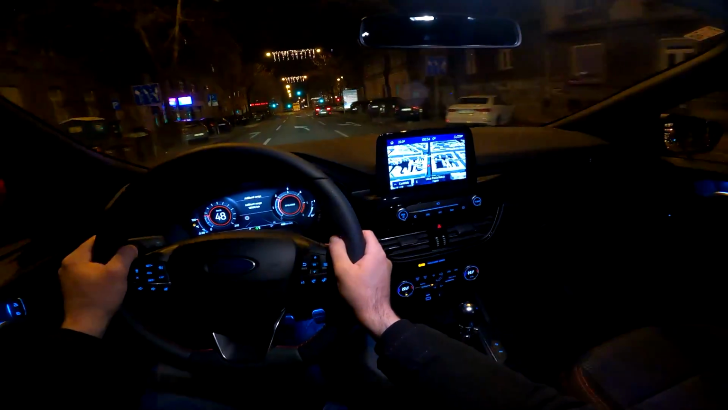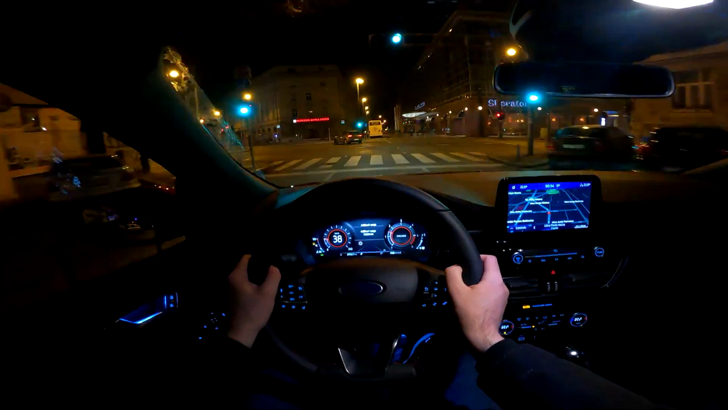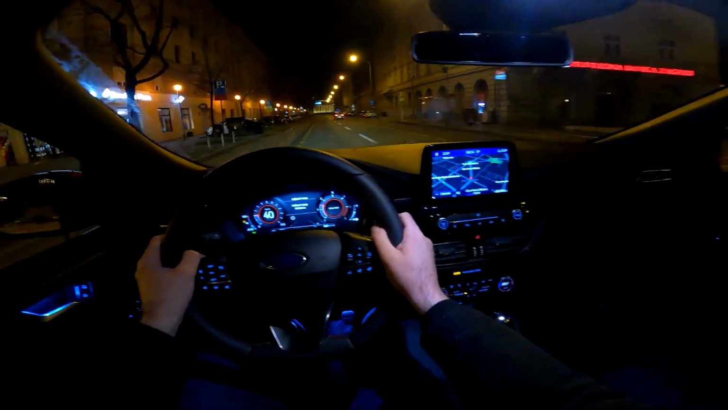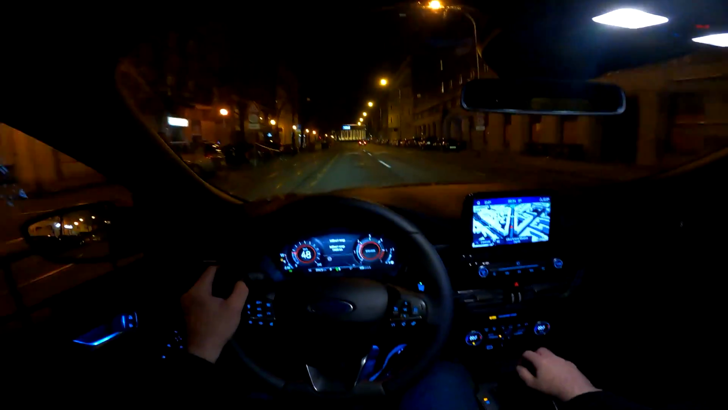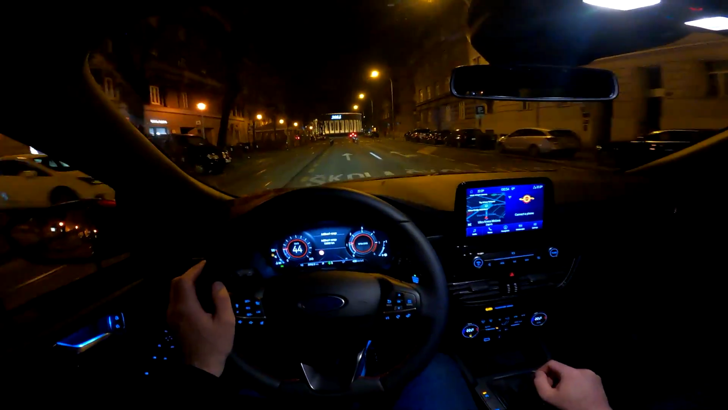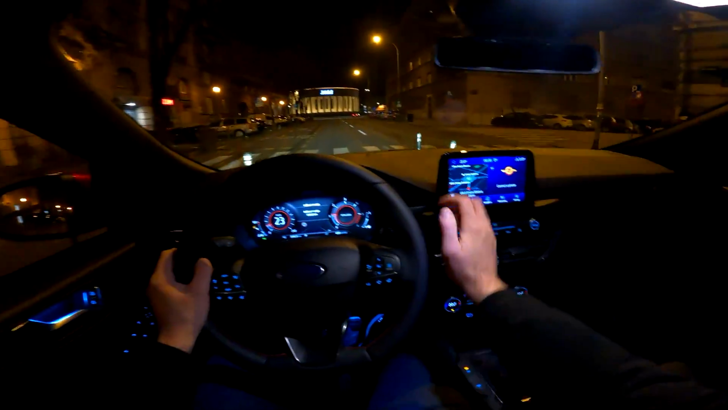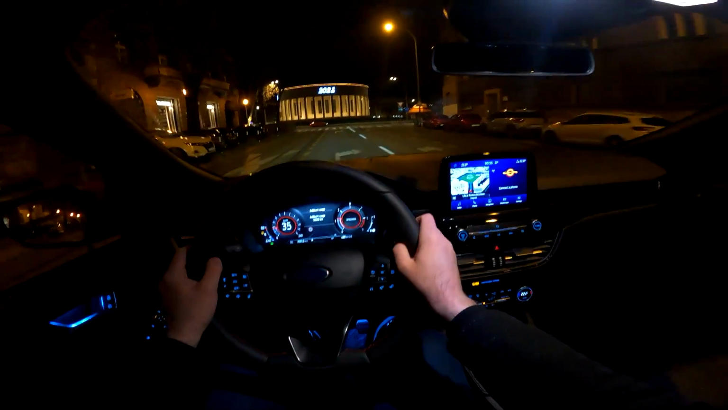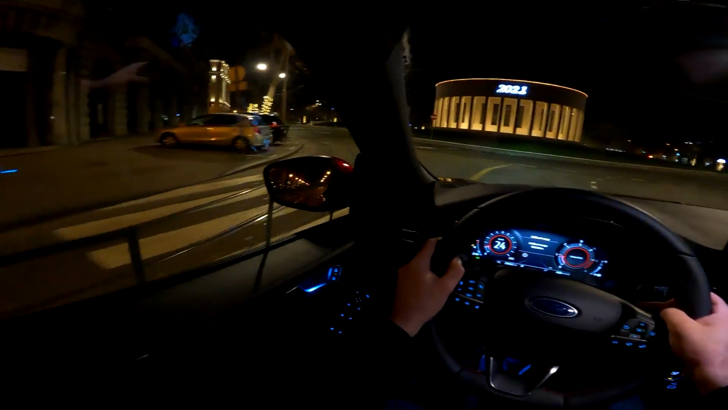And this main menu is nice, an 8-inch one. Maybe I would love it to be a bit more leaned towards the driver, but it's okay. You can also, of course, pair your phone with Apple CarPlay or Android Auto, and that way you get the layout of your mobile phone. And then if we go to this home screen, you see that you can configure the things you have in front of you. For example, radio station, navigation, and phone connection. But let's go back to the navigation screen.